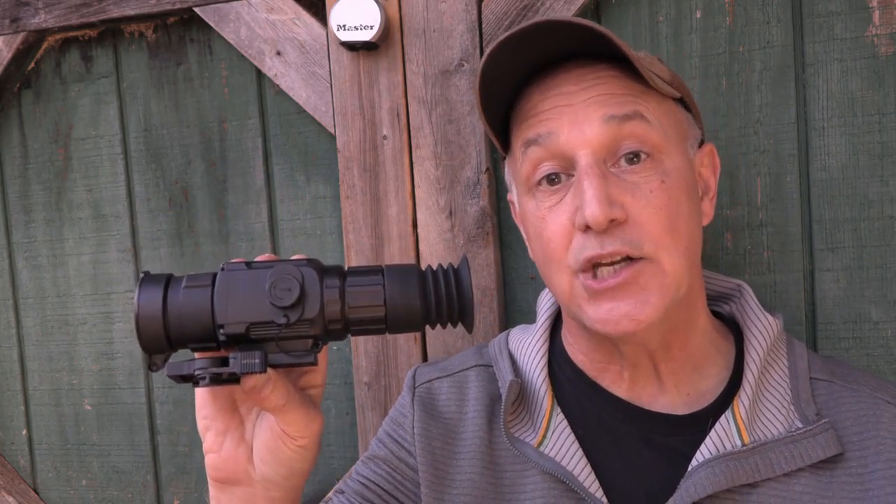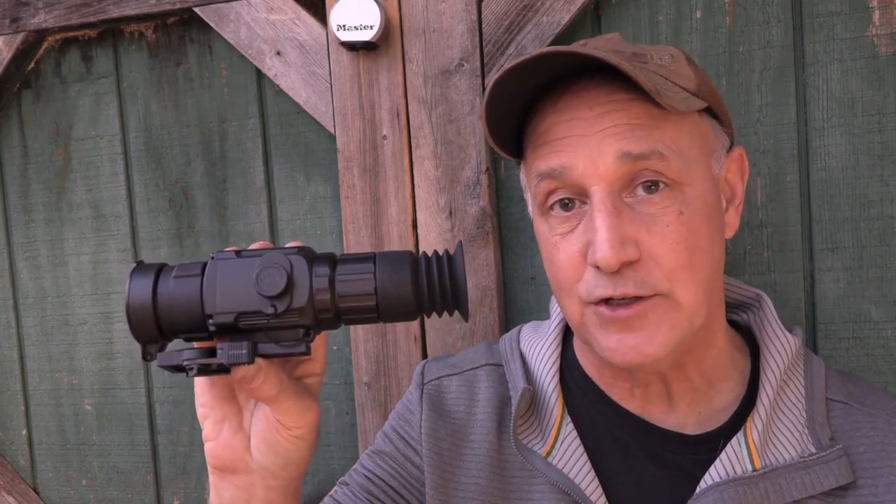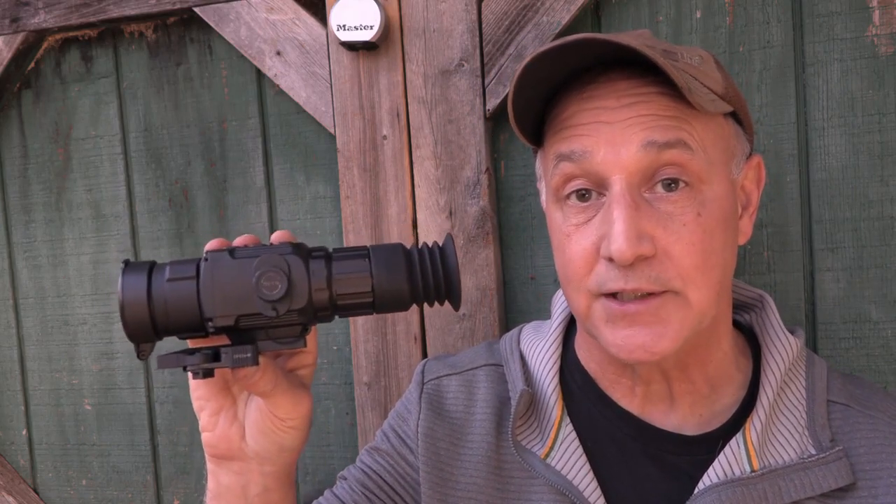So while we're not going to get into all the details because it would take 2 hours, we're going to really look at some of the important features of this scope. And guys, if you're looking for thermal, this is a great optic to check out.